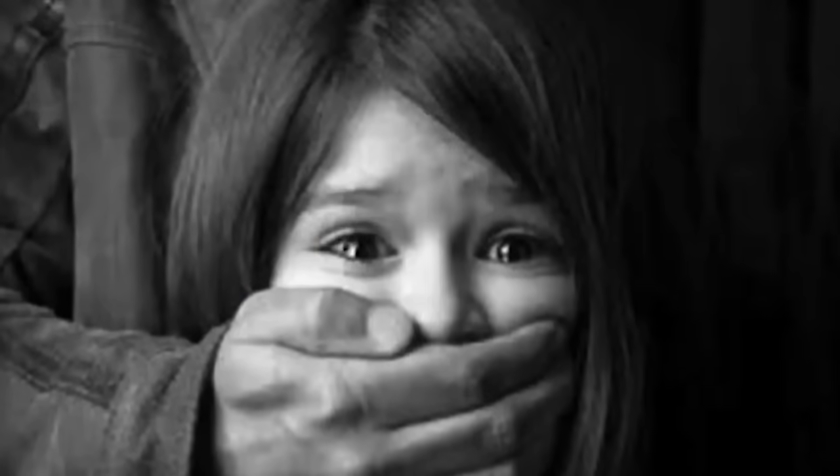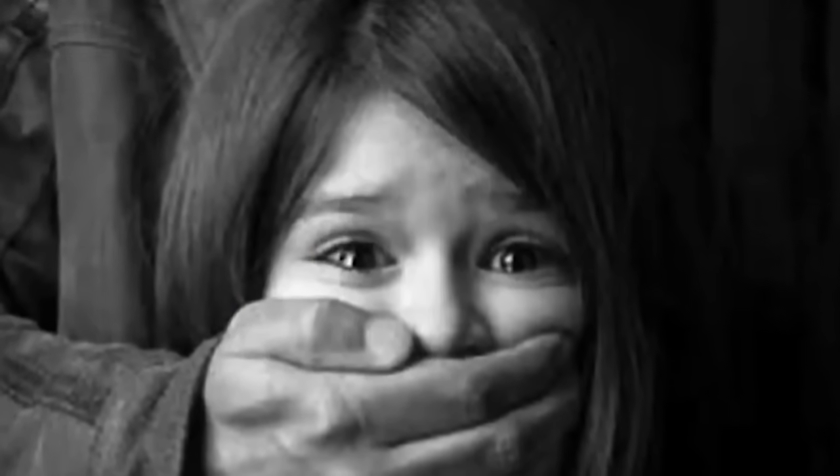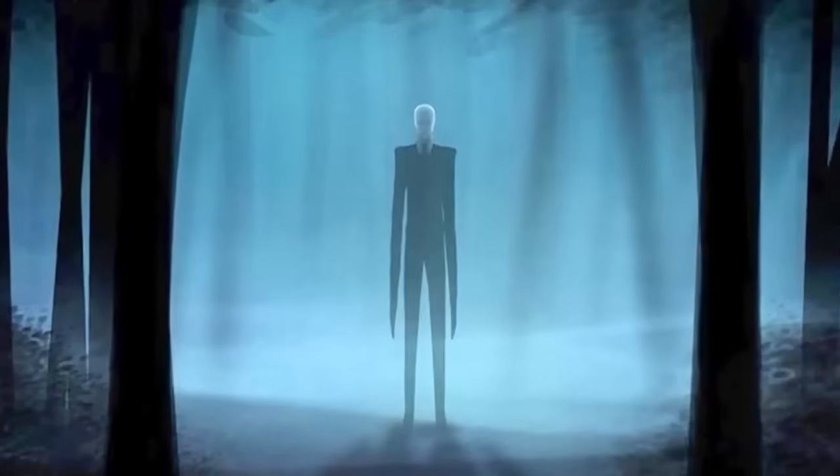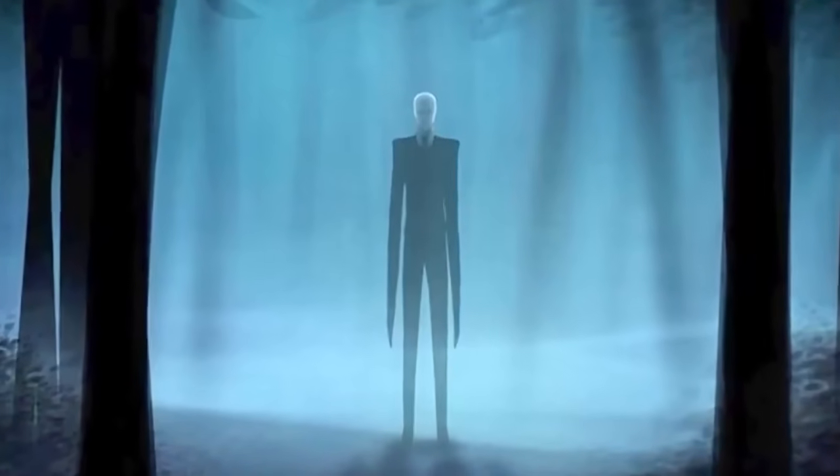Though no child kidnapping cases have been reported nearby, the image has sparked speculation about Slender Man's possible existence. The eerie figure sitting in the woods leaves us wondering if there's more to this legend than we thought.